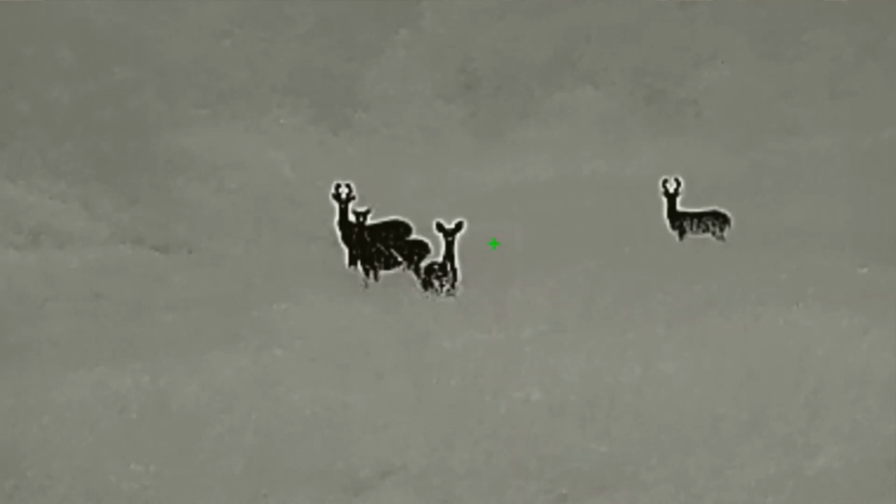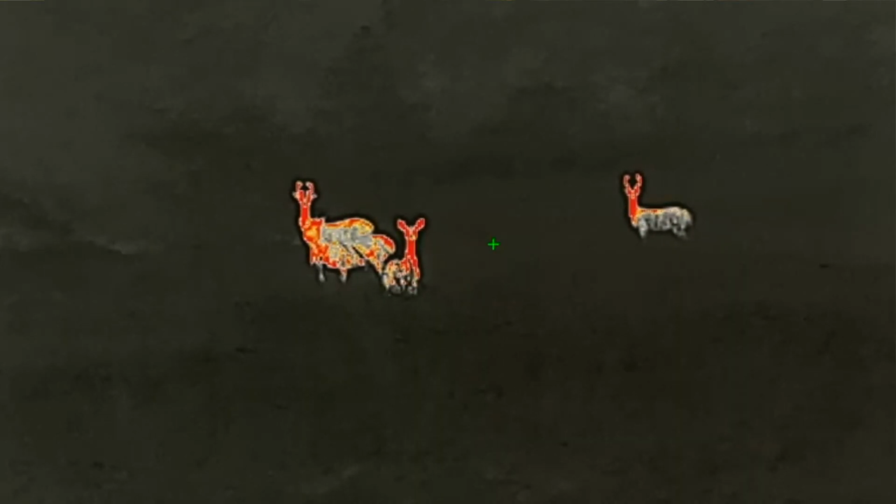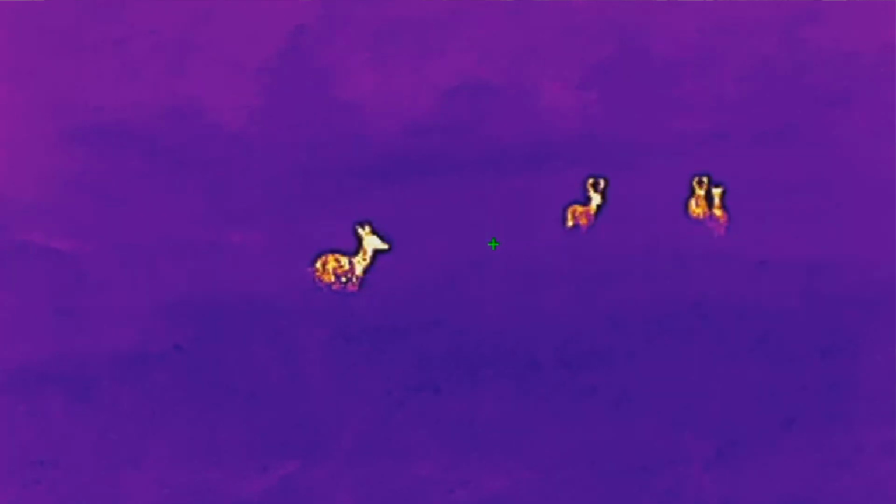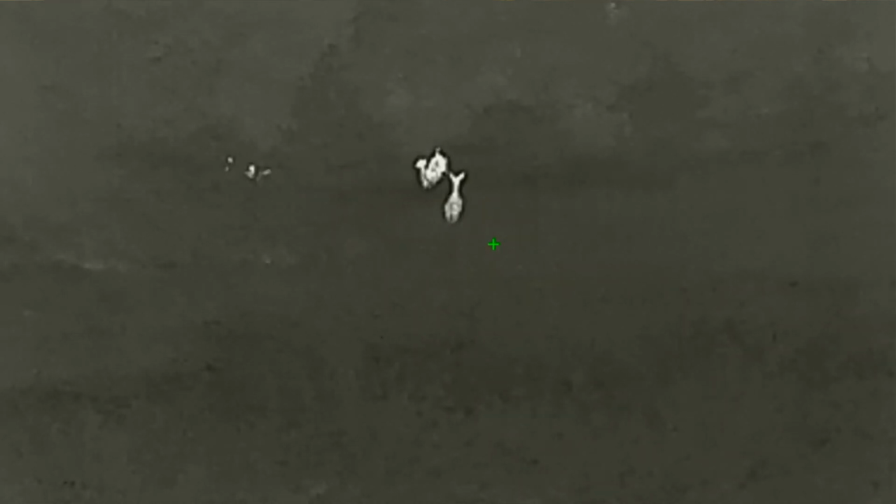And then finally, the recoil rating: it's rated for 300 Winchester or 7 millimeter Magnum. So 7 mag or a 300 Winchester. And then the last thing, 5-year warranty. So 5 business day repair or replace guarantee with this optic, one of the strongest warranties in the business. So that is the specs.